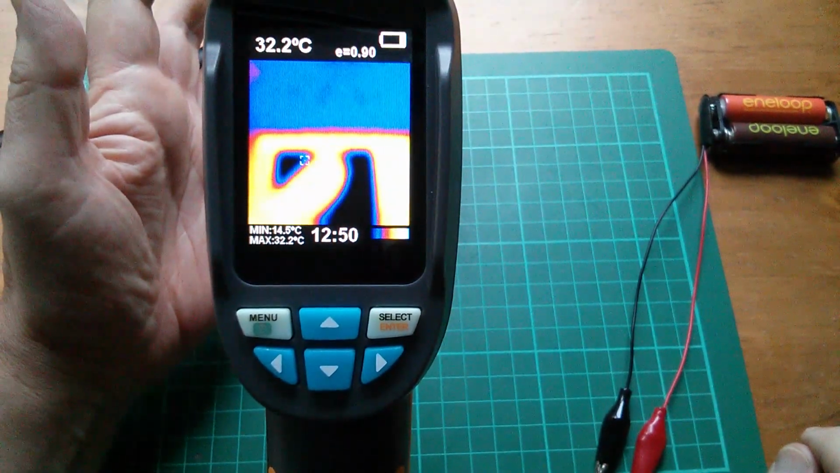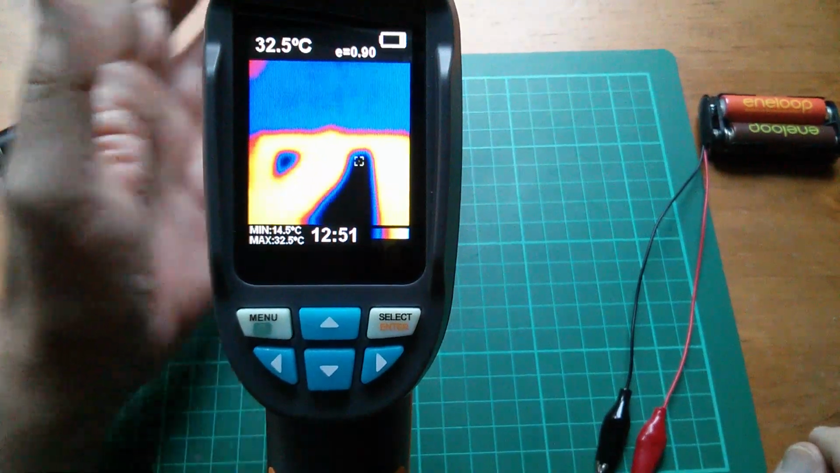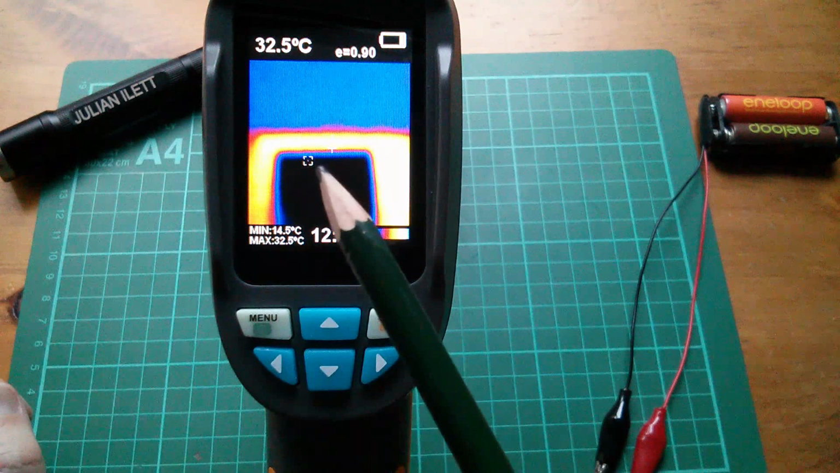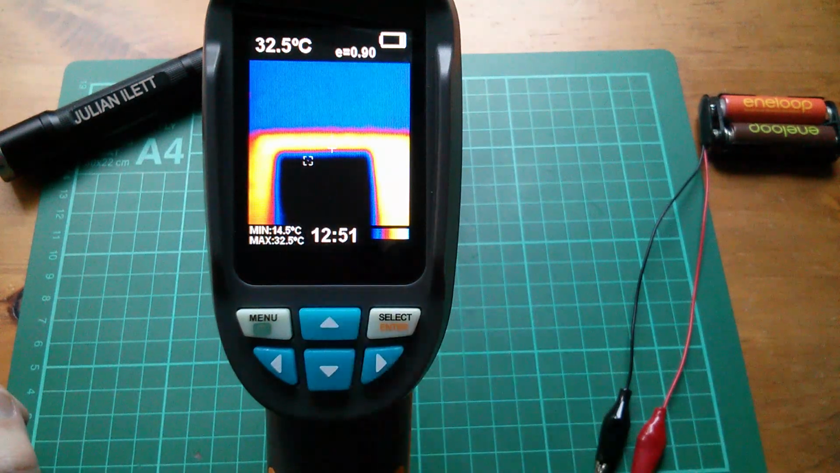So to me, this Peltier surface feels quite cold, but no, the camera never lies. There's the minimum temperature marker, and it's saying 14.5.